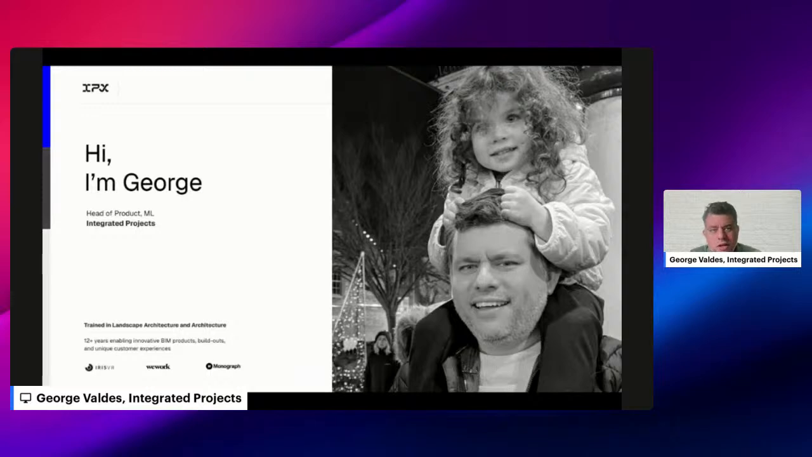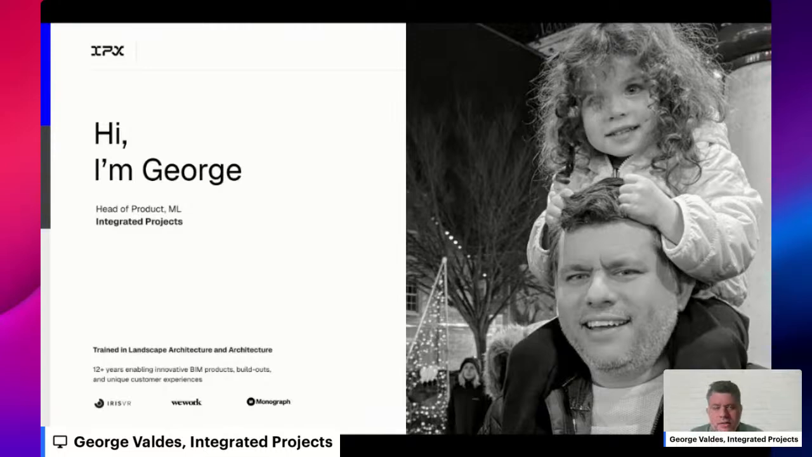So to start, I'm George. I'm the one at the bottom holding my daughter. And I'm head of product here at Integrated Projects, helping on two fronts, both the platform and working alongside the machine learning team to enable some of what we're going to talk about today. A little bit of history. I was trained formally as a landscape architect and as an architect. And in my career, I've had the fortune of working with really amazing companies, founders that are tackling a lot of very interesting challenges in AEC and beyond.